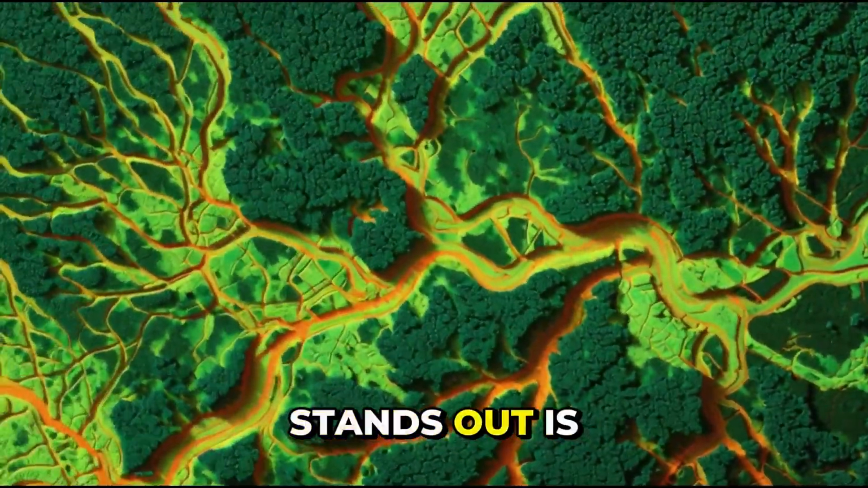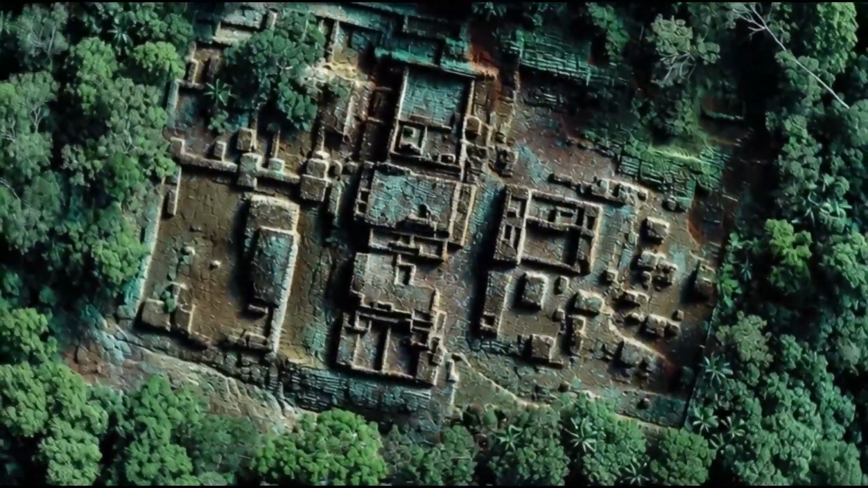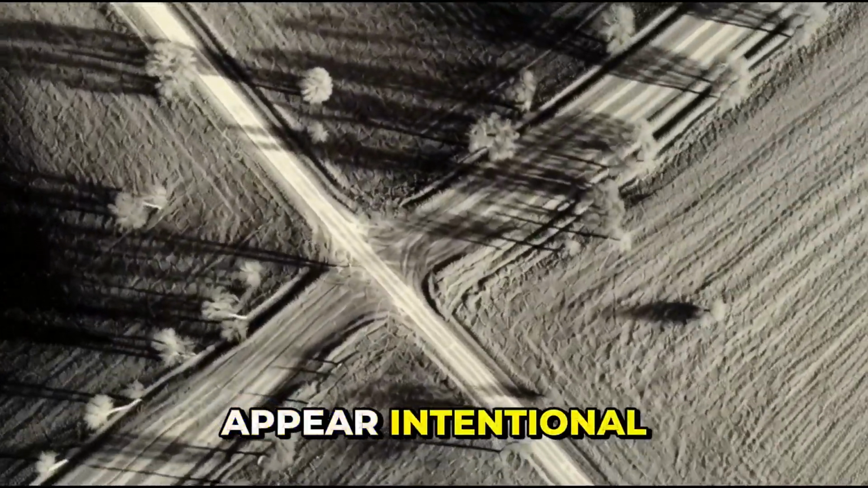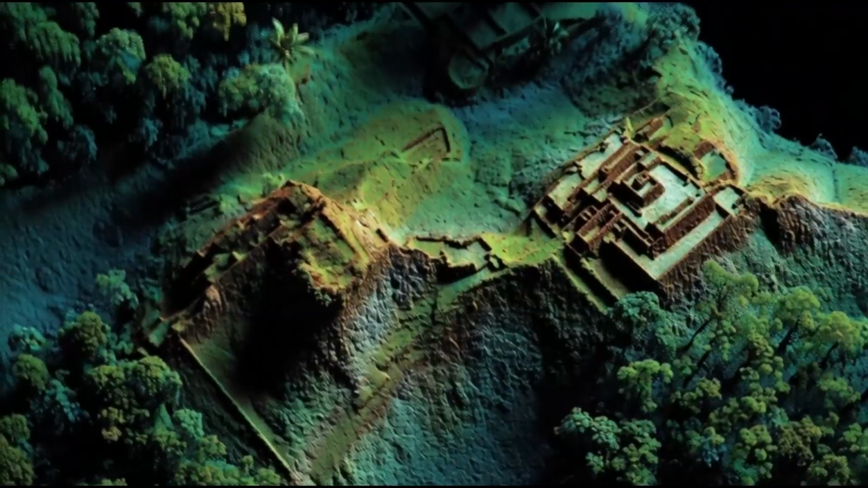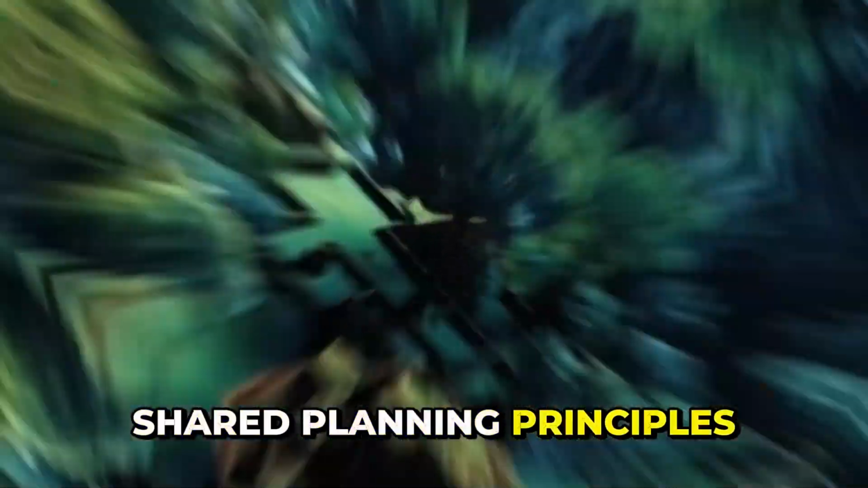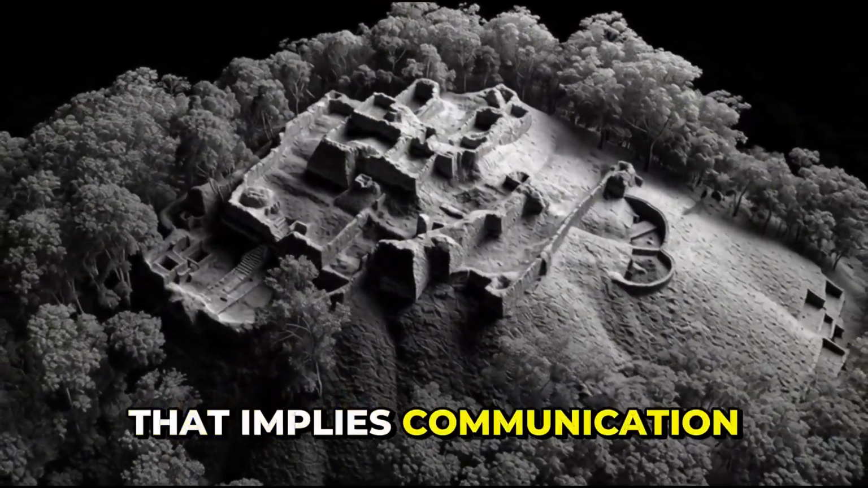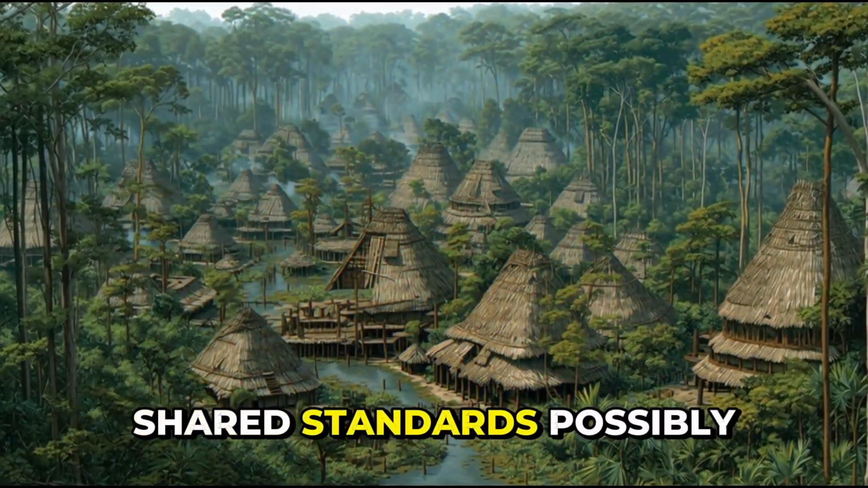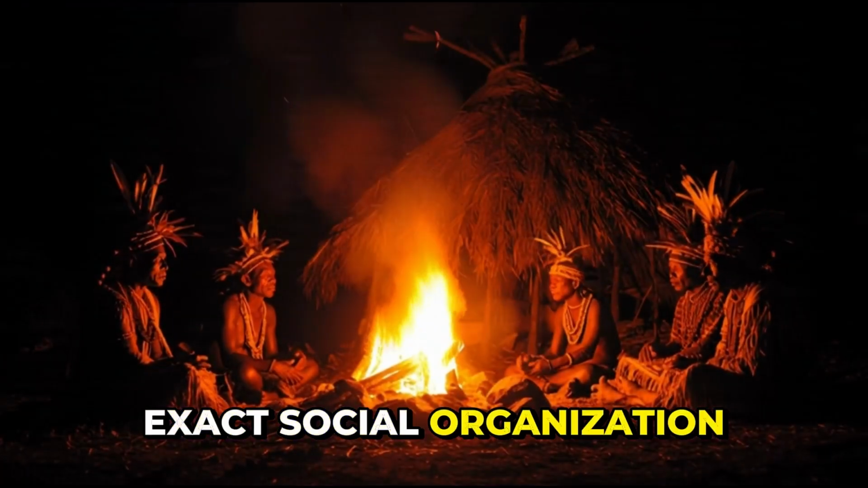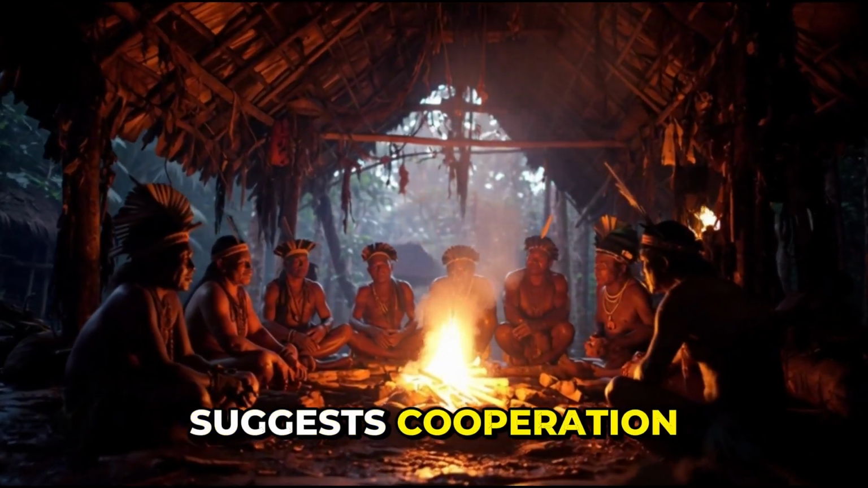Another detail that stands out is consistency. The settlements uncovered follow recurring layouts. Roads align in deliberate directions. Distances between sites appear intentional rather than random. These are not traits of accidental growth. They point toward shared planning principles, passed across communities and generations. That implies communication, shared standards, possibly even regional coordination. And while the exact social organization remains a topic of ongoing research, the physical evidence suggests cooperation at a scale